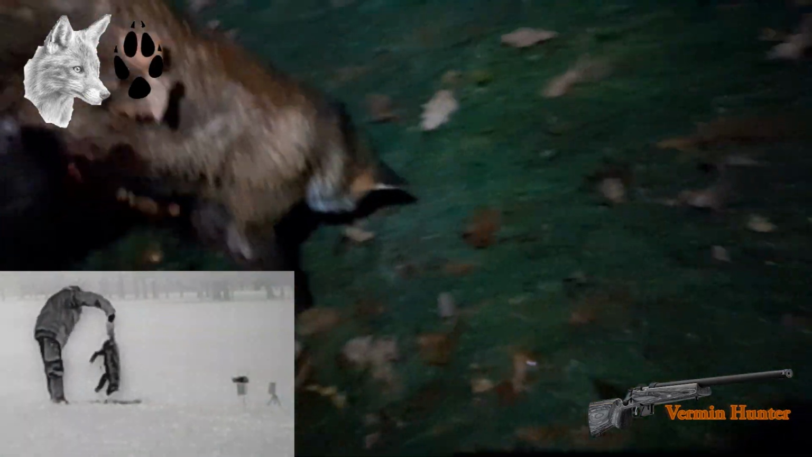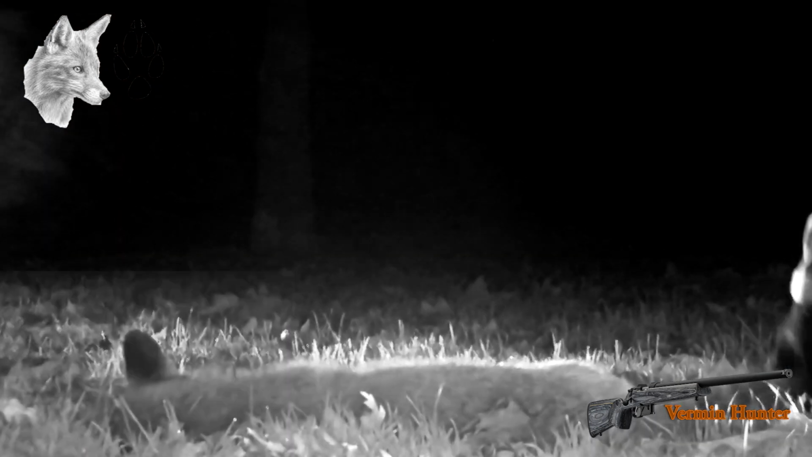As you can see, it's a nice looking dog fox. It's in good condition, a lot of weight on it, ready for the winter. So obviously it's been feeding up locally and preparing itself ready for mating and ready for the cold winters.